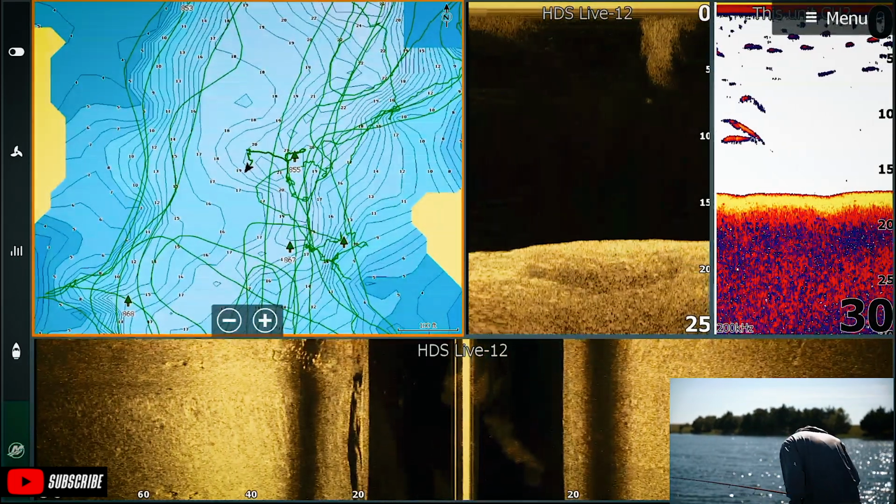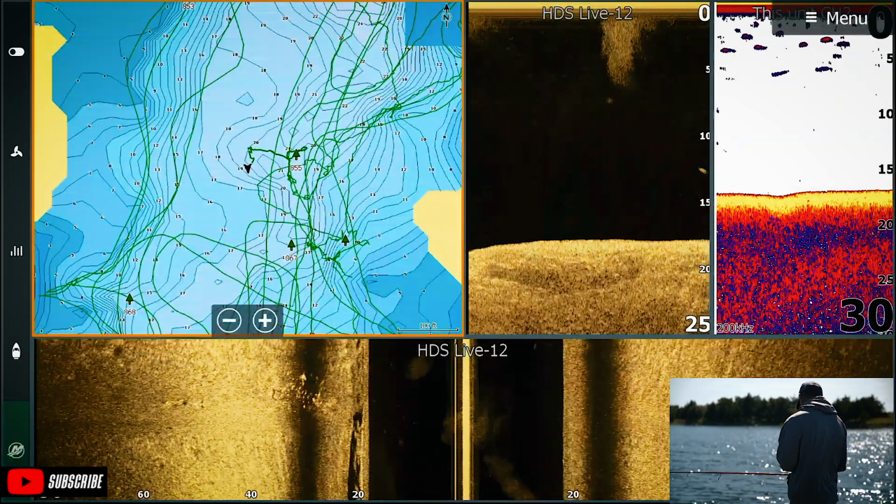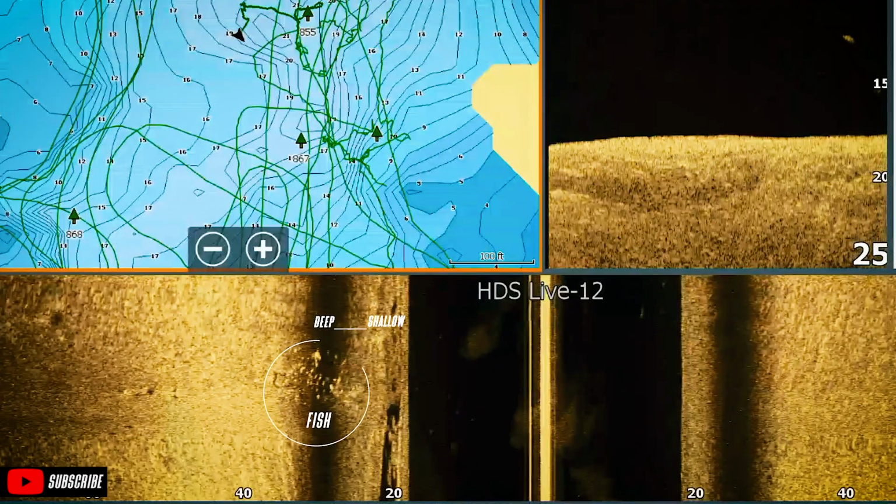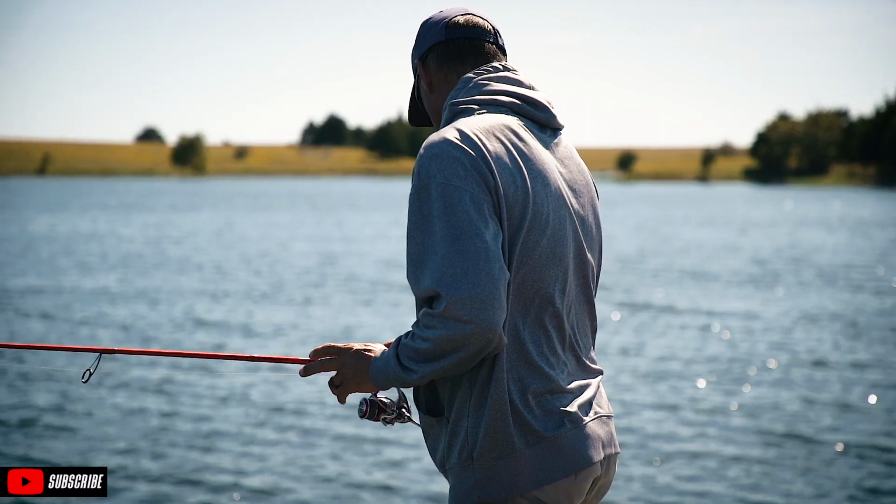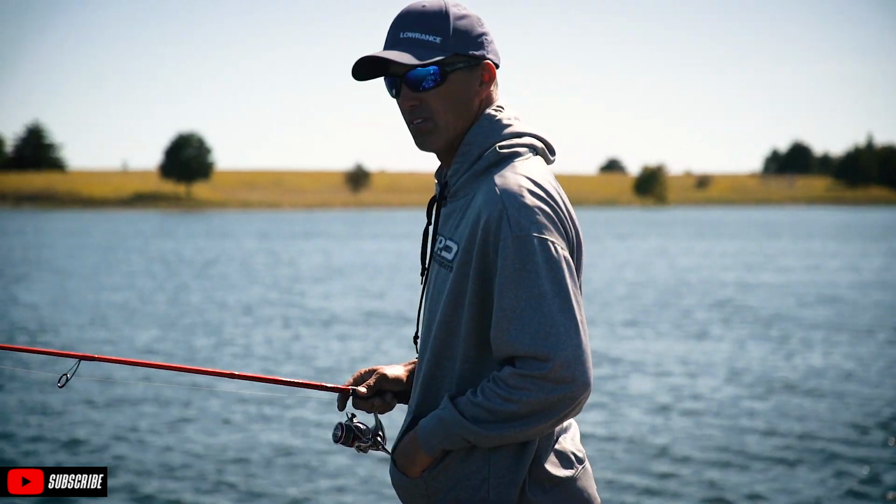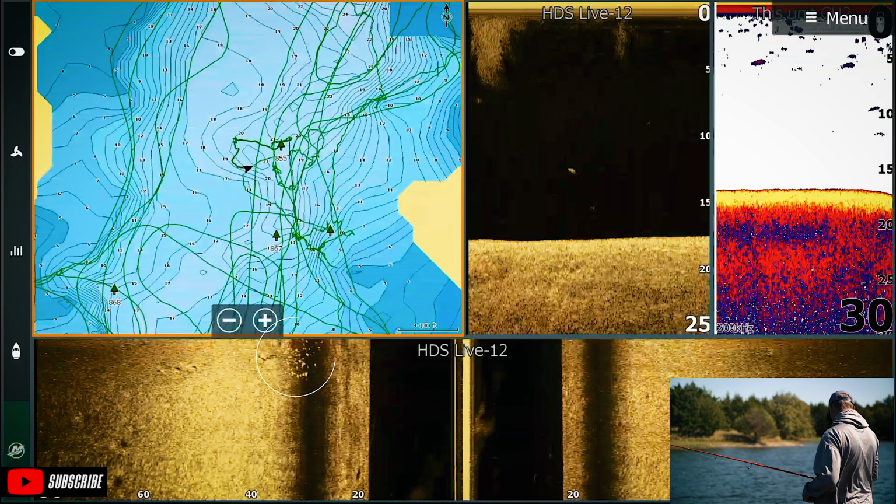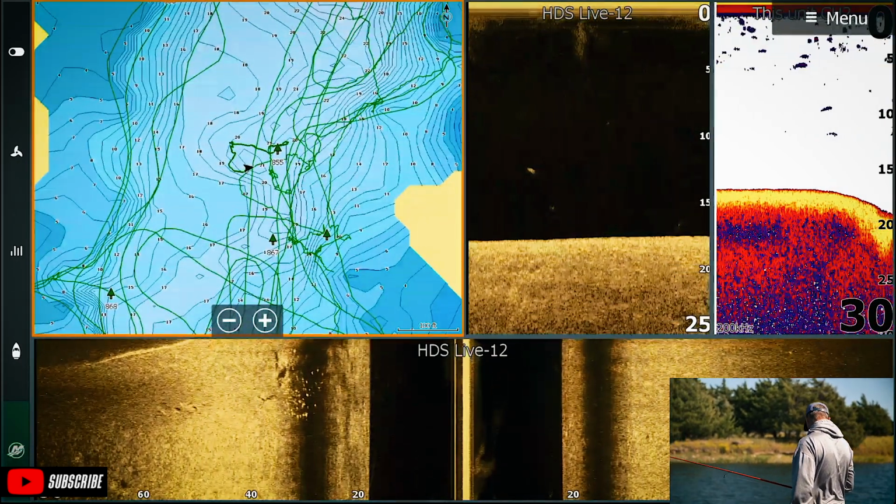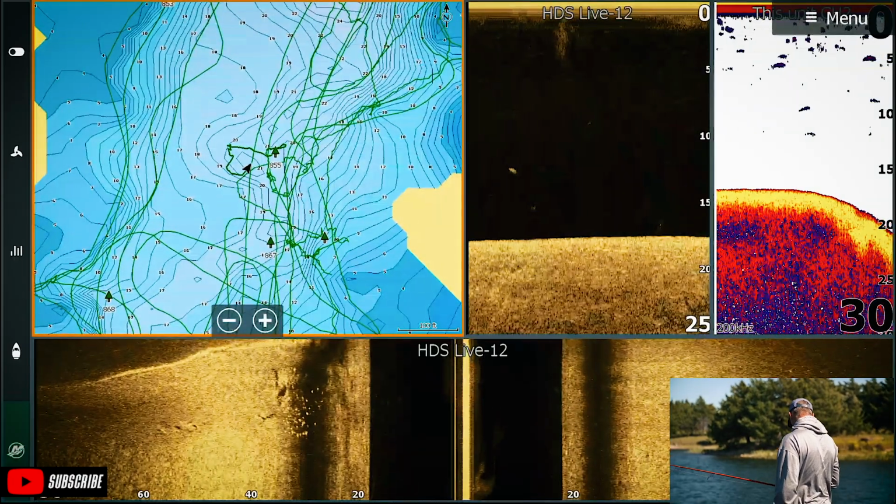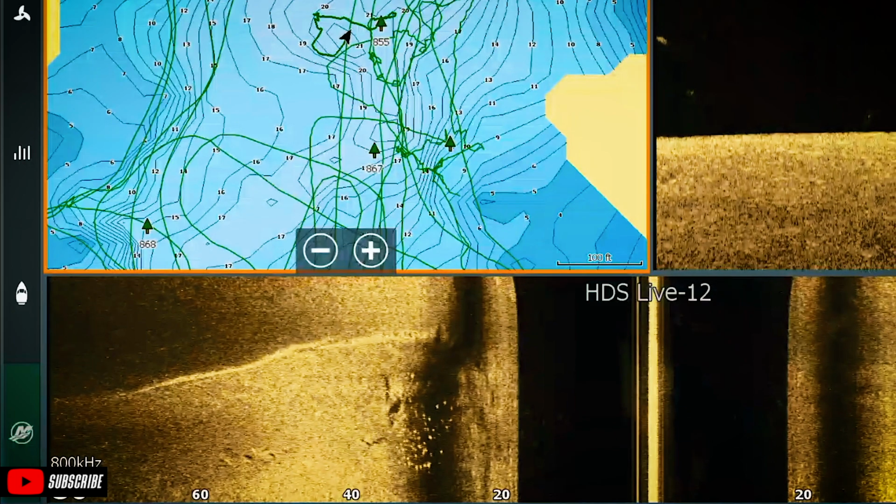So there they are again on side imaging. You can see them over there on the left. That's a drop off. That shade right there, that's a drop off. Those are fish. This is shallower, that's deeper. So let me scoot over. We'll just see if we can get on top of them. Those are kind of looking like crappies. And a bunch of them. There they are again, another great example of them. There's the drop off. They're up high.